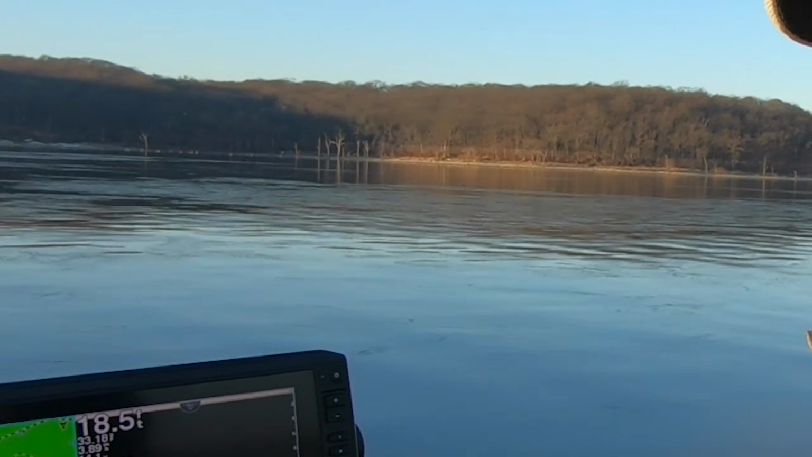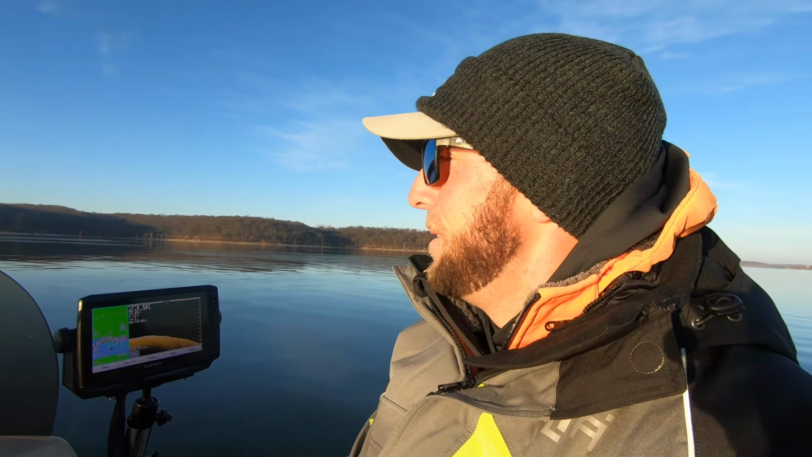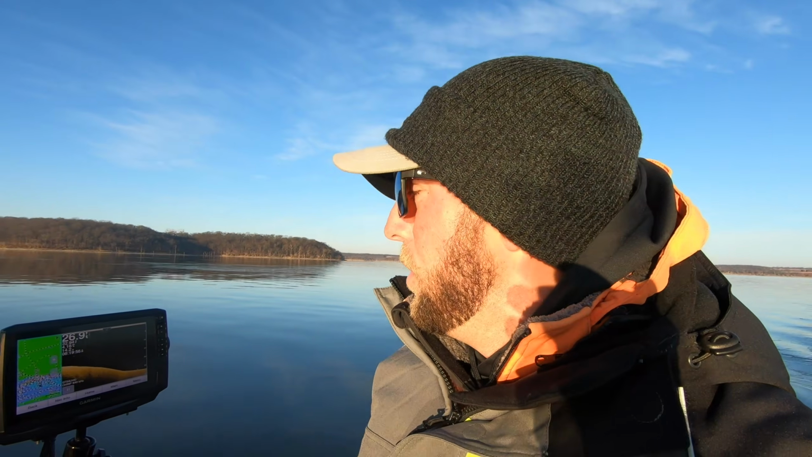But now, I don't know if you guys can see behind me here, we're going through some small sheets of ice. So hopefully we get a little bit of a breeze to move those around because there's gonna be some areas that I'm not gonna be able to fish until that ice blows around. But let me just try and drive over some good numbers here and show you what these crappies look like on down scan and 2D sonar.